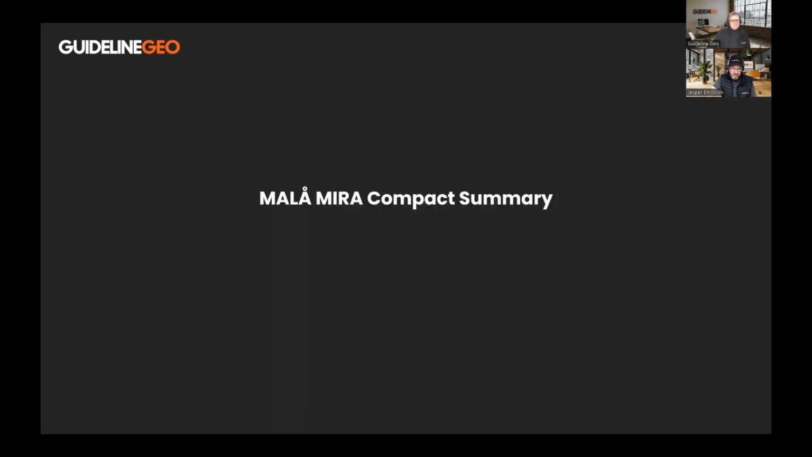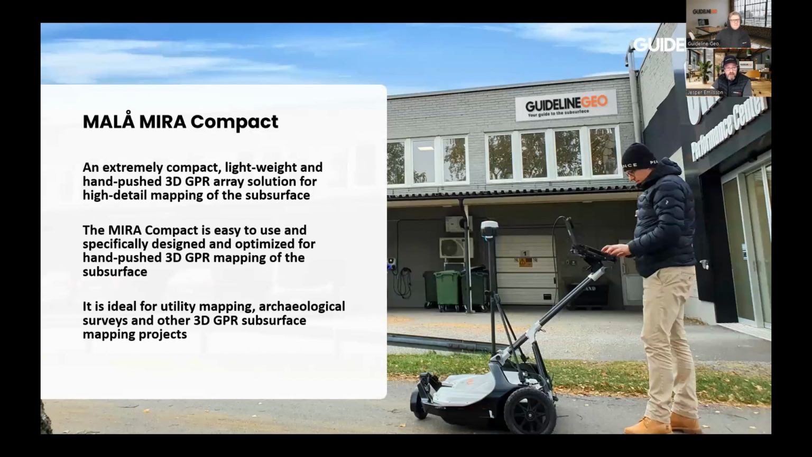Having said that, I will make a short summary on the MALÅ MIRA Compact. I will repeat this at the end. It's our ambition. It's an extremely compact, lightweight, and hand-pushed 3D GPR array solution for high detail mapping of the subsurface. Our ambition has been to create a versatile, robust, very accessible instrument for 3D mapping of the subsurface.